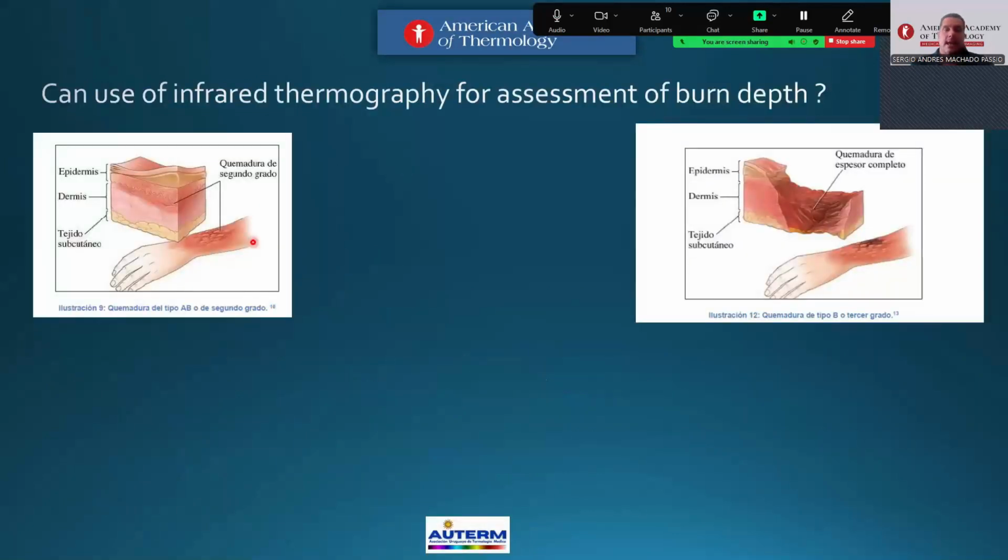You can see an example of second and third degree burns. And the question is, if you don't have skin, what emissivity can you use? Here there is no problem, but we need dermis, profound dermis, and hypodermis.